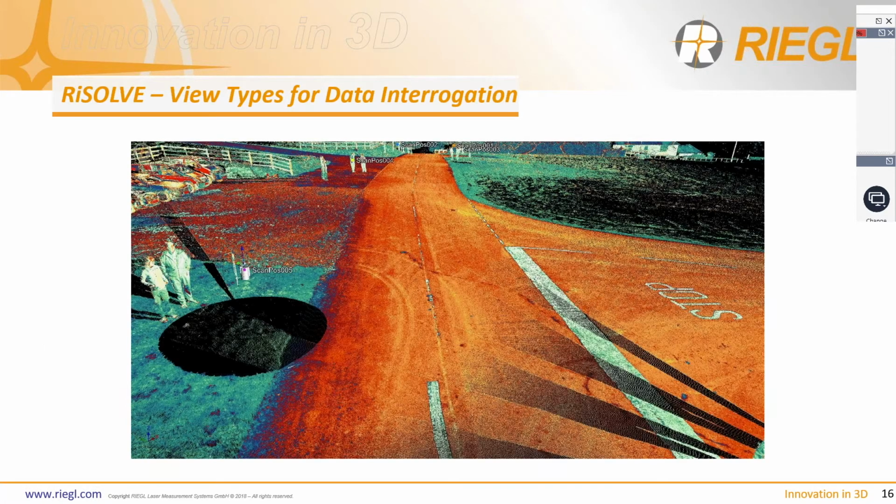But if we look at it in reflectance mode and interrogate the data in another manner, we see this pair of curved tire marks coming out of the car park. Couldn't see them at all in the RGB data, which is really useful to be able to examine the scene in a different way.